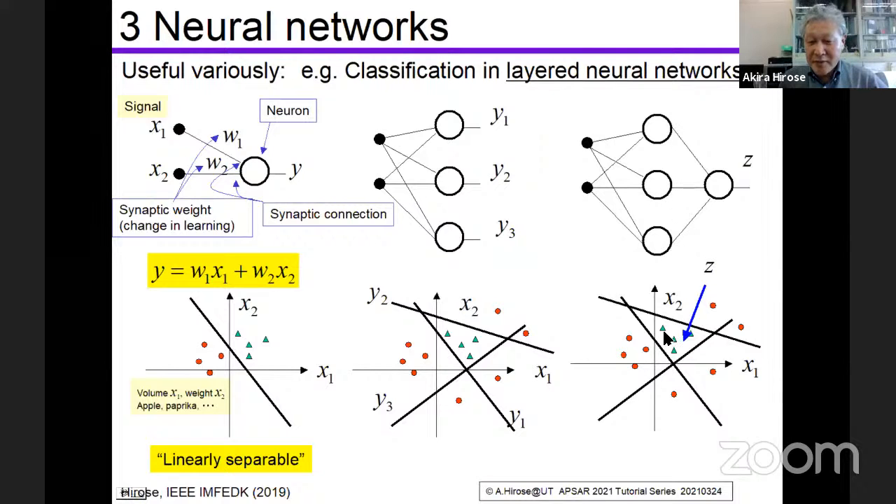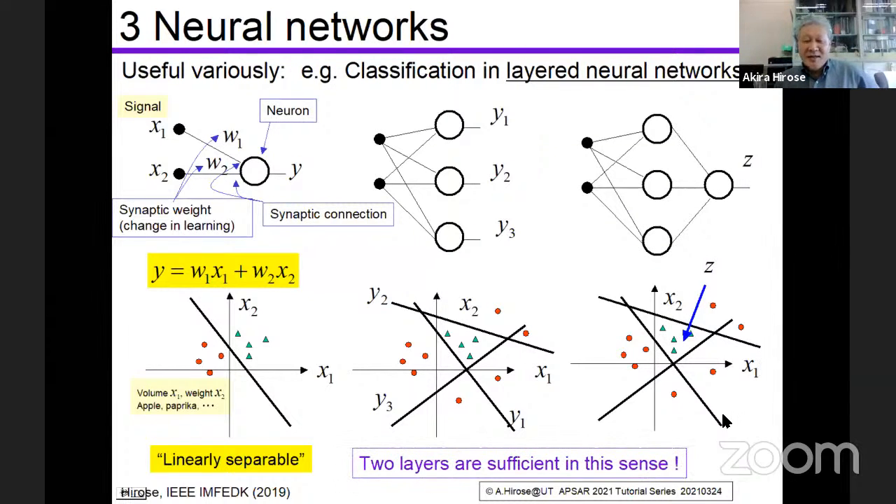If we prepare many hidden layer neurons, then we can make more complicated situations solvable. We can obtain paprikas here, anywhere. In this sense, two layers, one hidden layer and one output layer, is sufficient for any task.